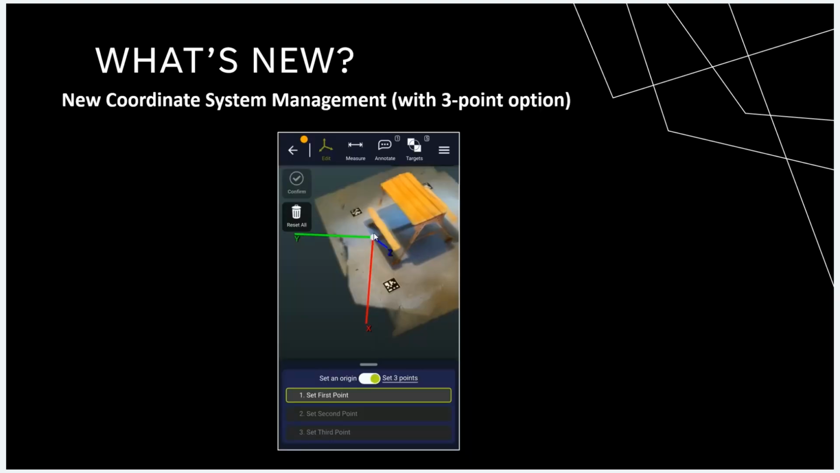As mentioned earlier, we've also added a new option to the coordinate system management that allows you to utilize a 3-point selection method of referencing your scans. So by default, this has been a feature we've had in Dot3D for a very long time. You can set a coordinate system or simply an origin point by tapping a single point, say the corner of the room, and then holding on the floor and the wall to pull your axes directly out of those planes.